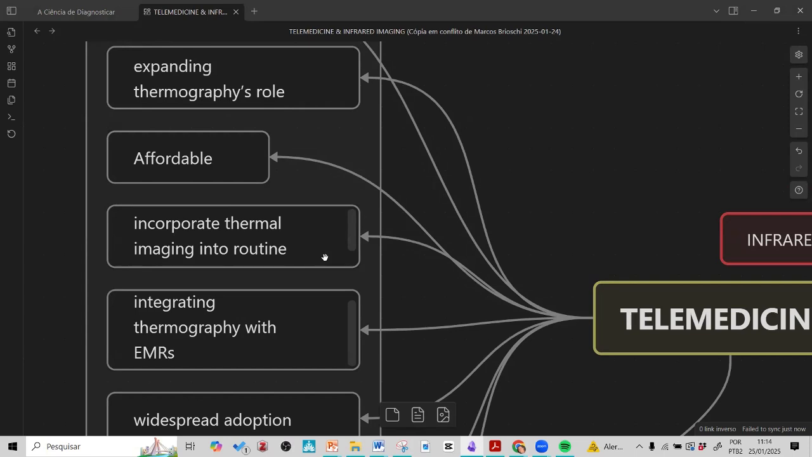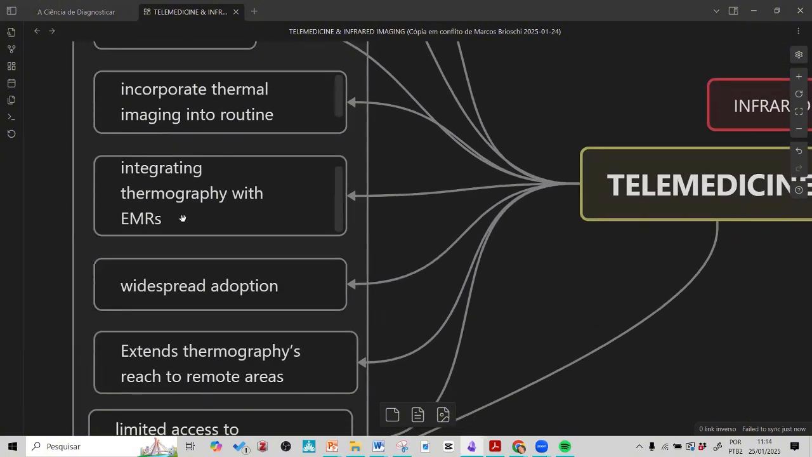So this meeting here on Saturday is a way for us to reach the work of everybody here and increase our connections. So if I want someone who understands infectious disease, is it possible to connect with this person? Yes, it's possible. We can connect by internet, by telemedicine, and so on. Integrating thermography with EMRs. What are EMRs? It's the medical reports with other medical reports. We must understand that thermography cannot be a standalone exam.